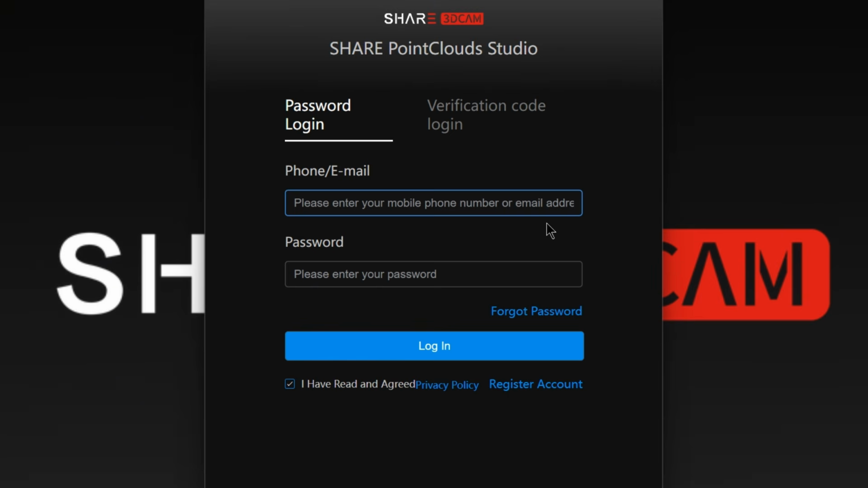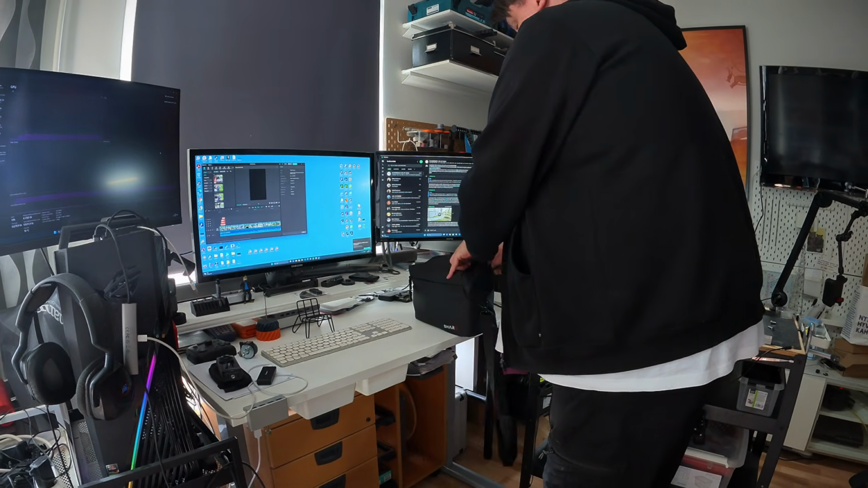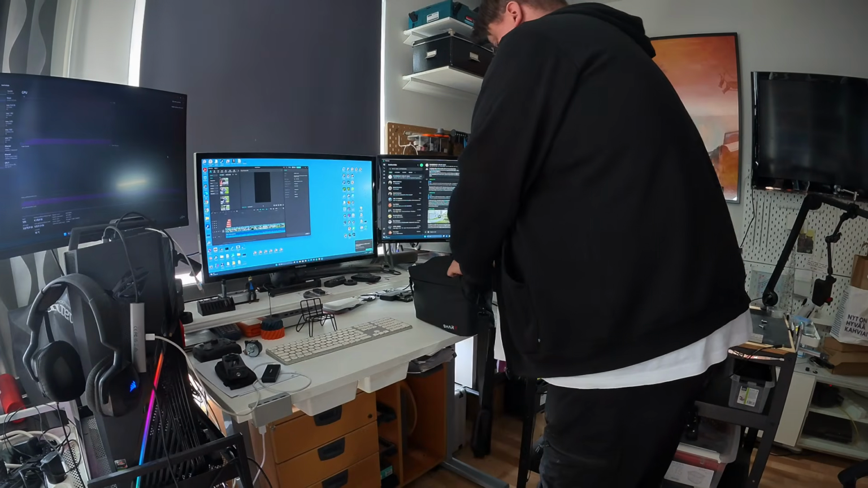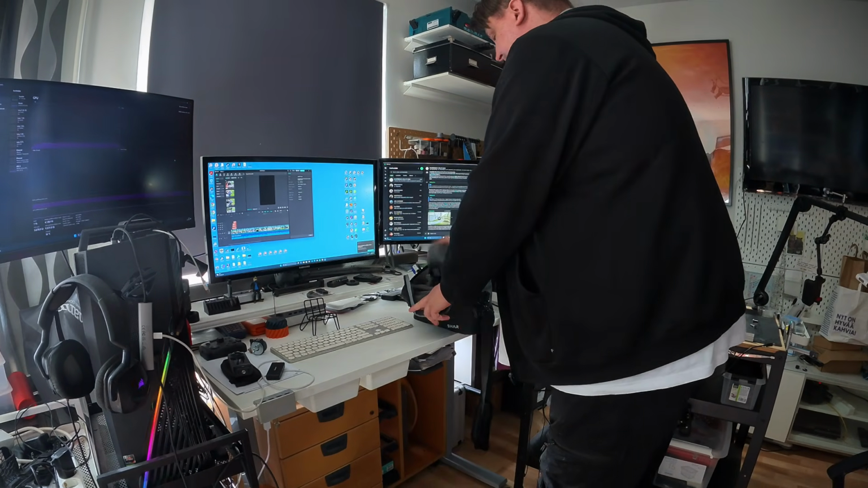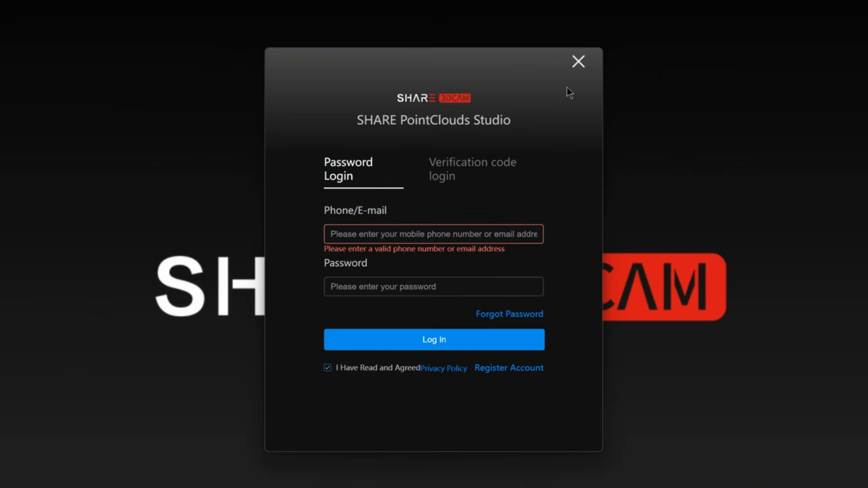Login helps Share manage account access and better understand how the software is being used. Personally, I would still prefer a local processing tool to work without a mandatory online login. But at least Share has been clear about why the requirement exists.